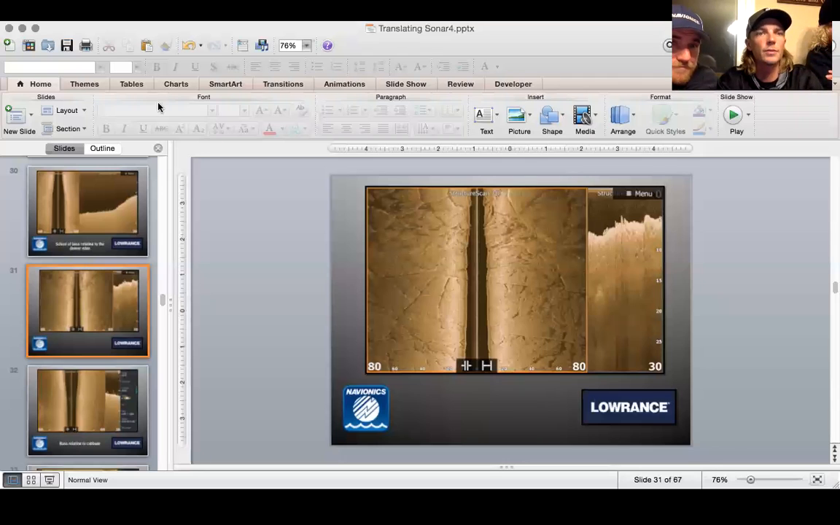Bob asks, which palette do you prefer for 2D sonar with a Humminbird? For finding hard bottom, I just use the standard, the red, yellow, blue. I got no problem with that. Wait, go up once. Let's get the structure stuff. Still the same. Okay, yeah.